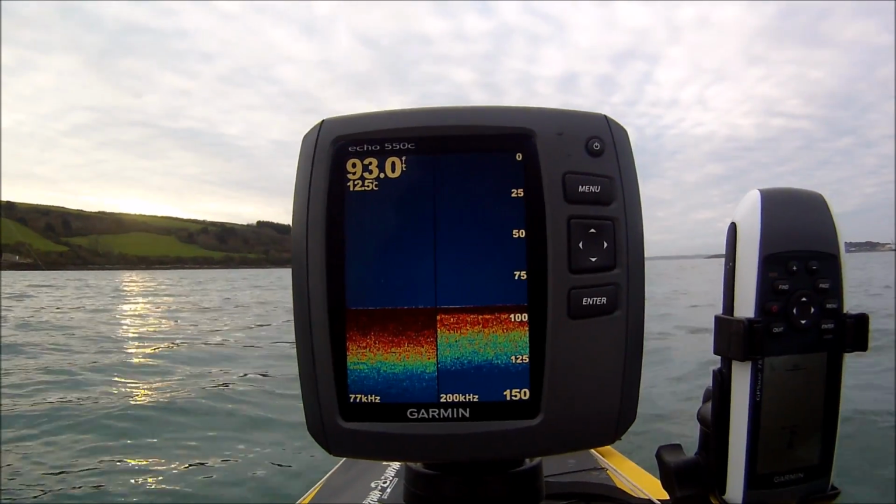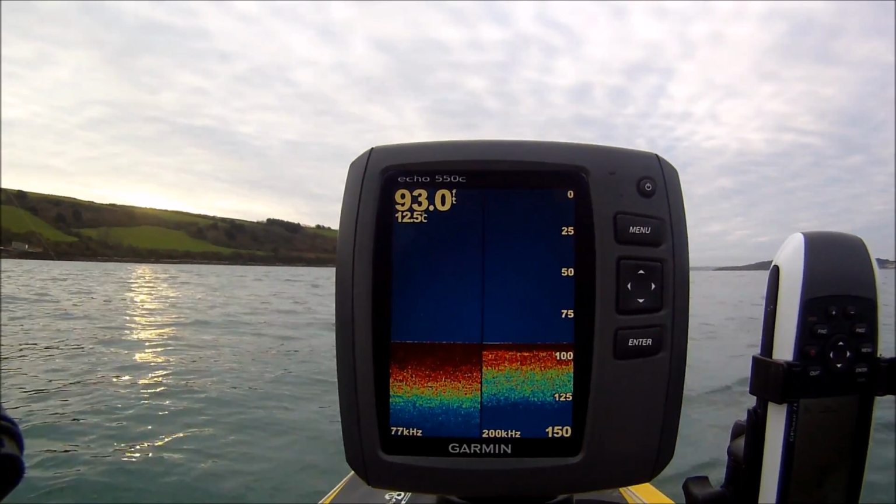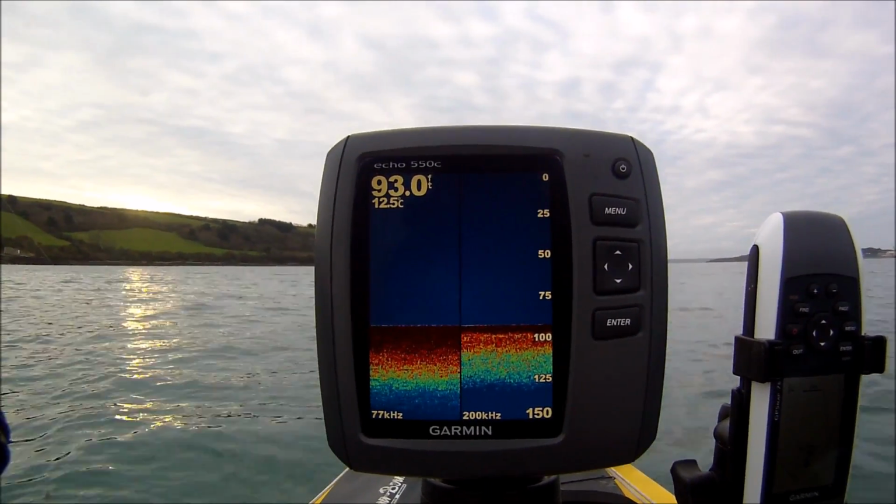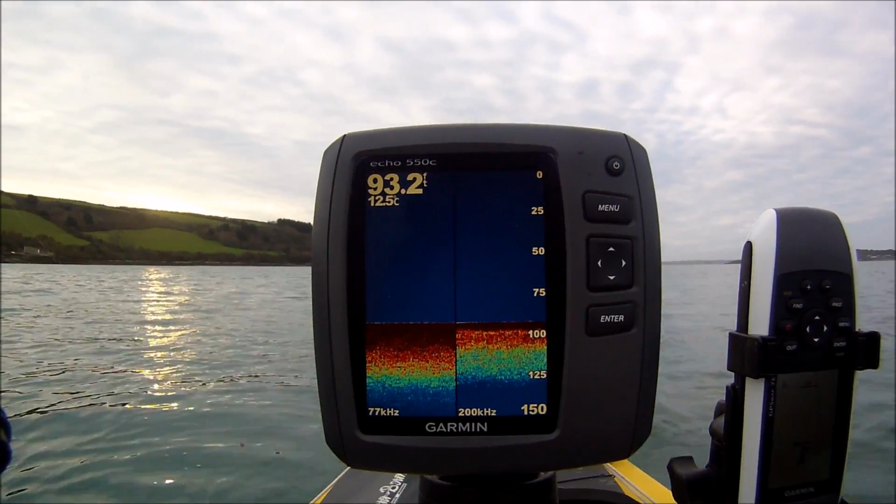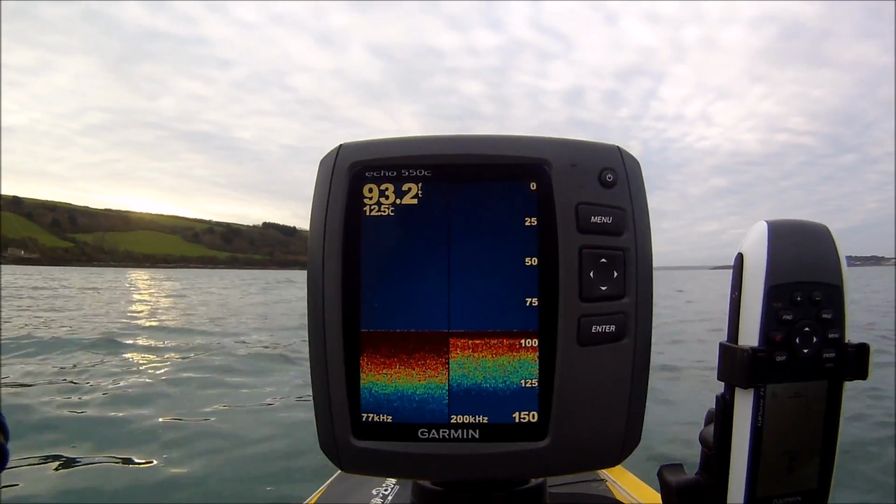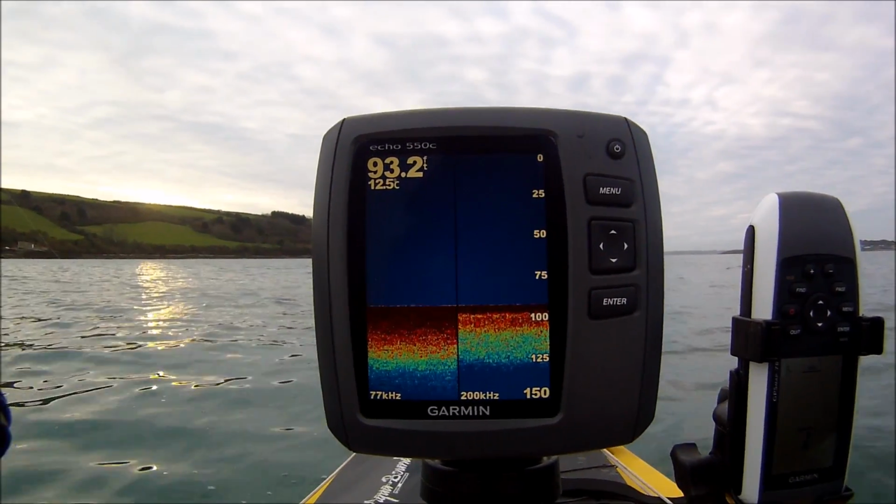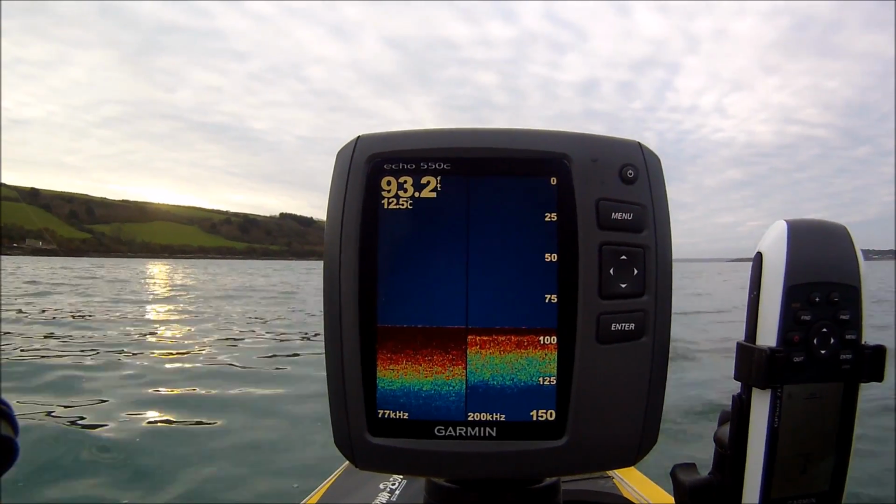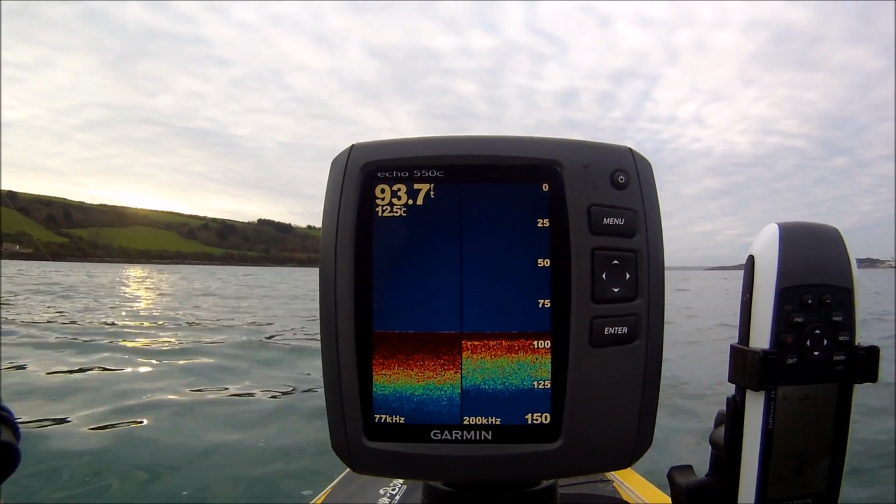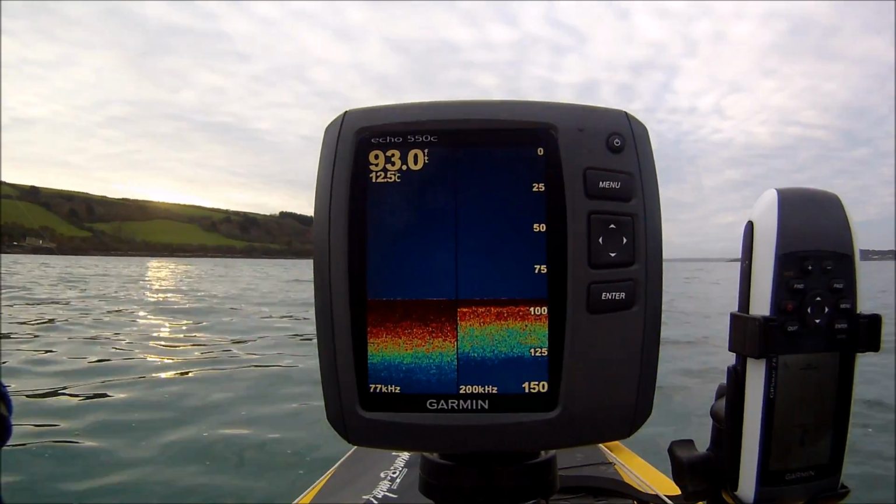Usually if I get particles of loose weed floating in the water, it shows up as very light blue little specks. Sometimes small shoals of squid will also show as a light blue. So there you go, you've got a screen and it's dead. There's absolutely nothing. I'm going to show you the changes later and what will be fish.